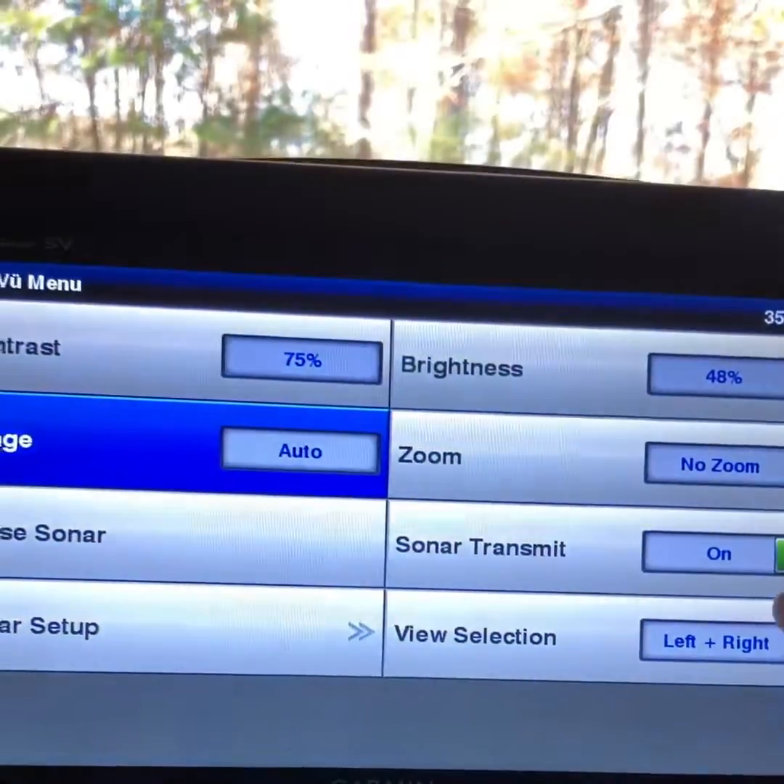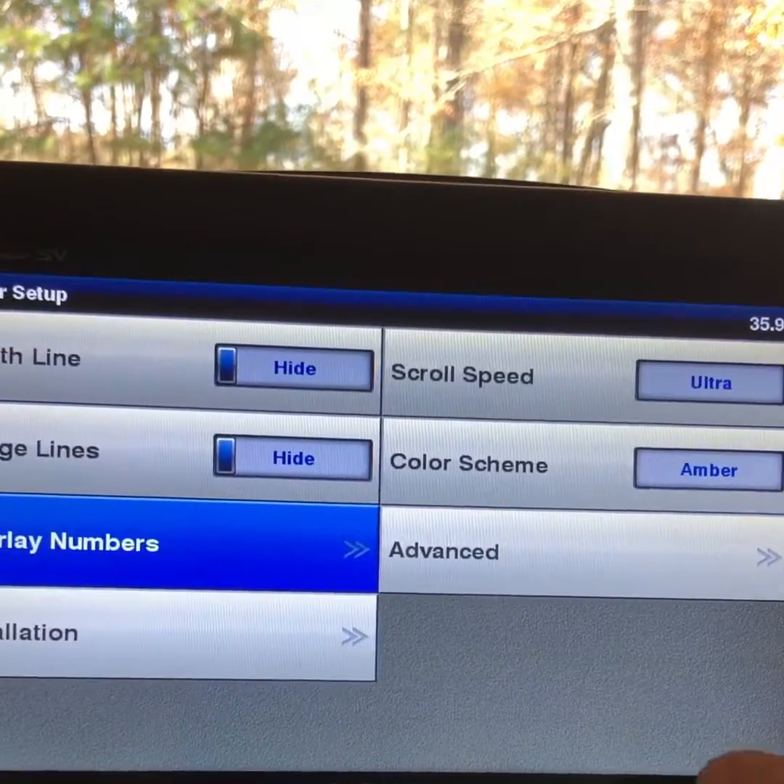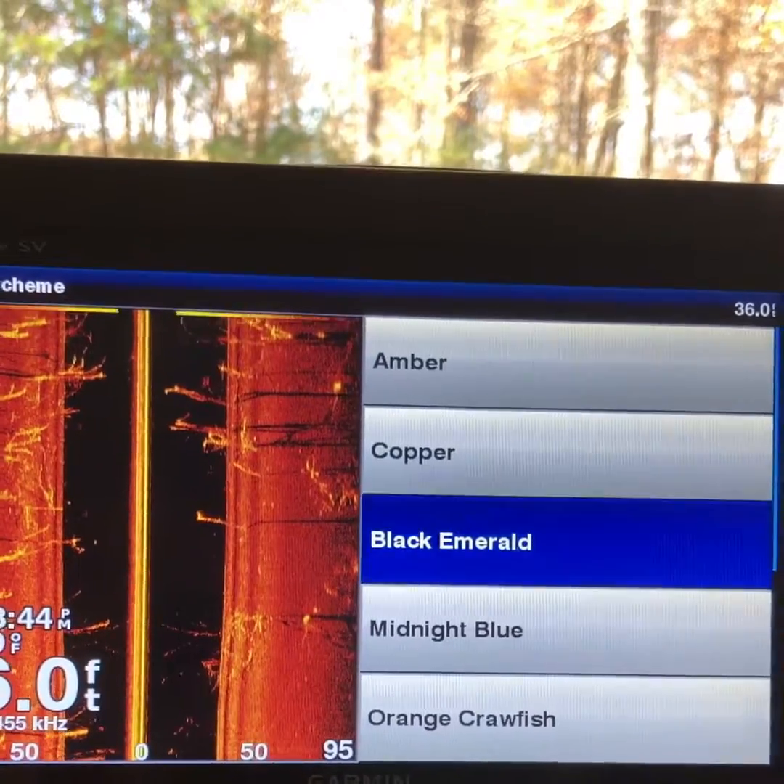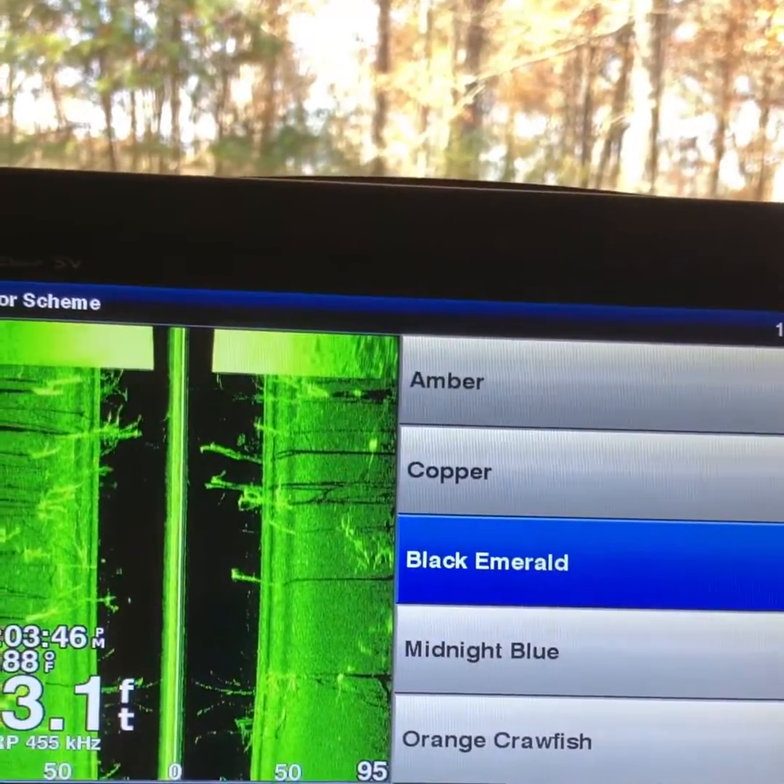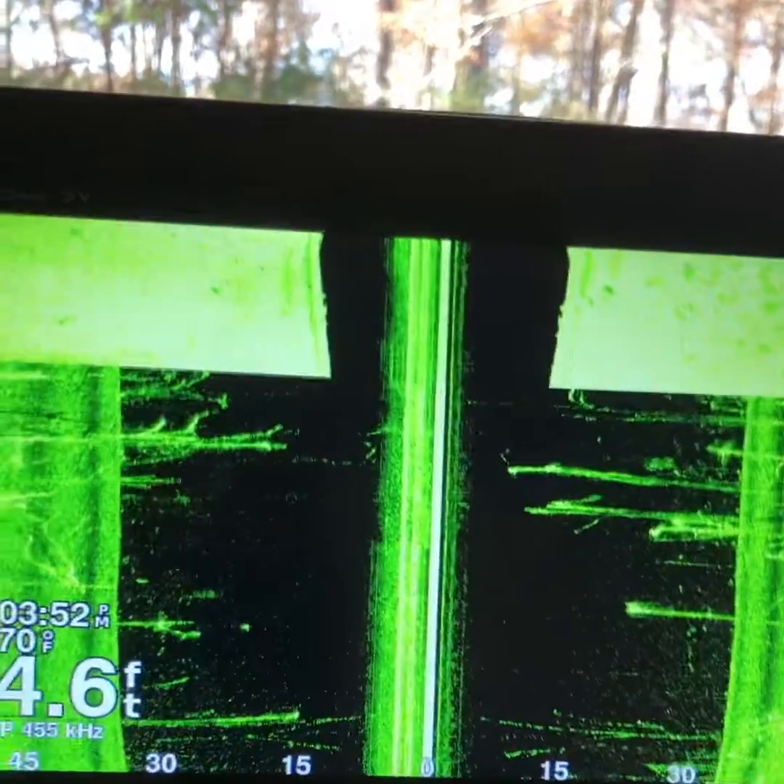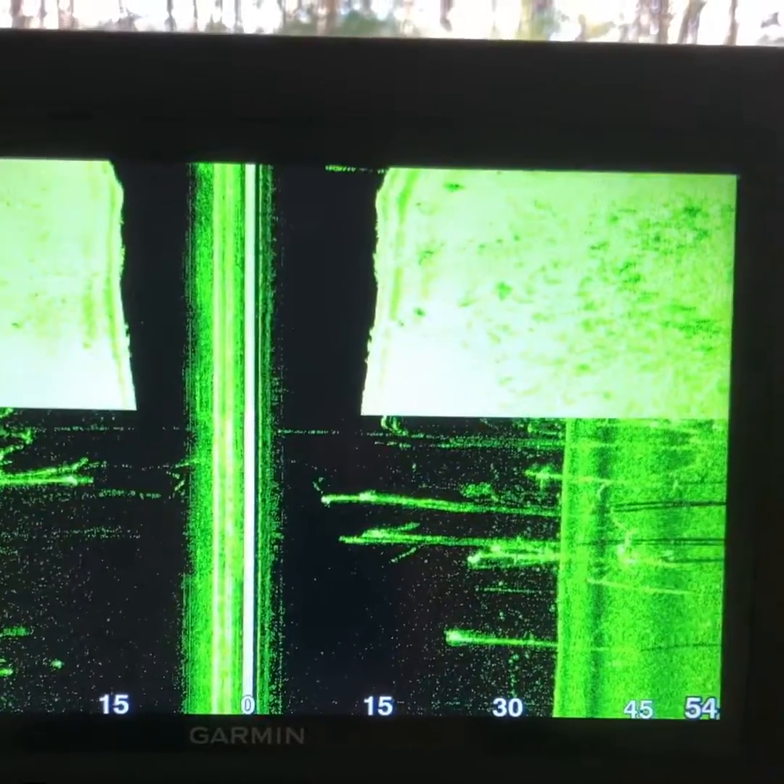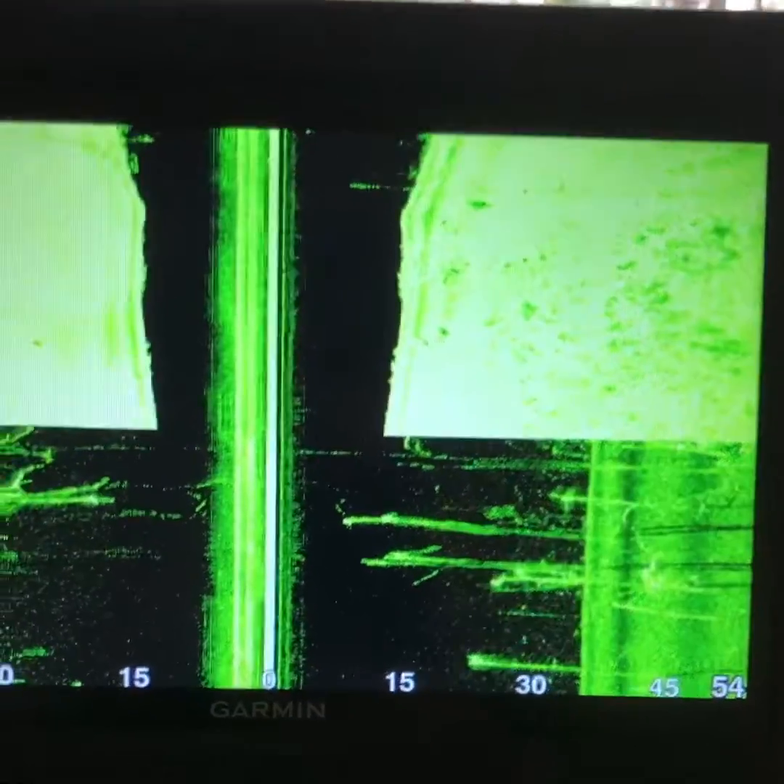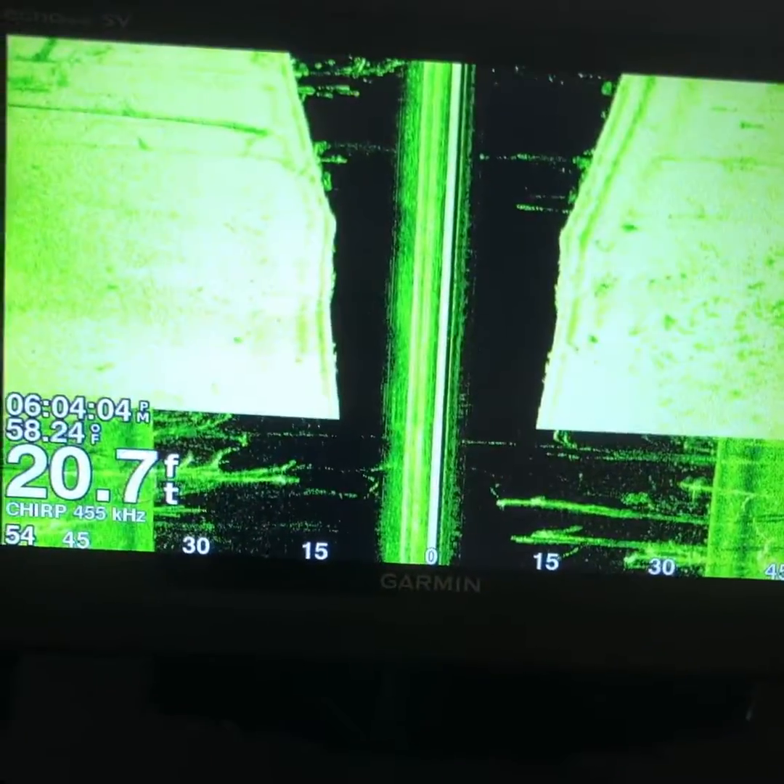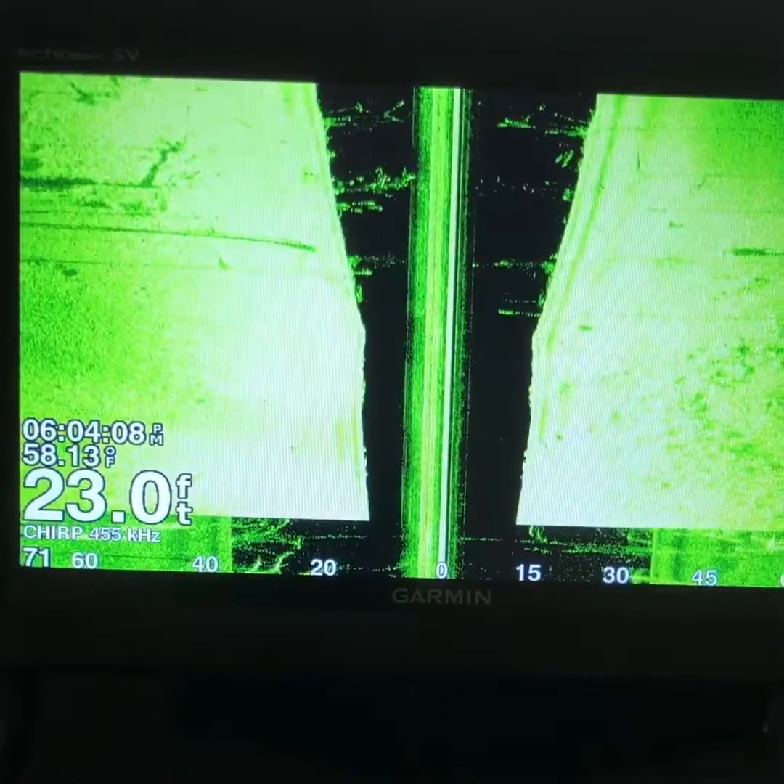So, one of the other things that you definitely want to do, got a sonar set up, go to color scheme, and I like to set mine up most of the time on black emerald. See how much that really pops? Which we're getting into a shallower depth, but that's really hard bottom. So once we get a little bit further out, you'll start seeing it kind of blend in, and I'll get a really good reading on there.